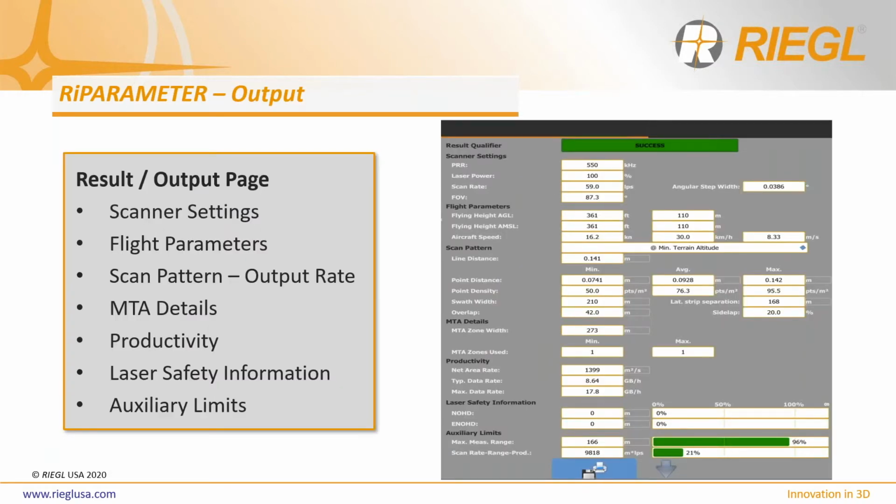Here is an example of what information you can learn from the output of RiPARAMETER. Information such as suggested laser pulse repetition rate, scan rate, flight altitude, and ground speed. In addition, the software will output what point density you can expect in your data. So not only does RiPARAMETER communicate expected quality of data given your input project environmental components, but it also makes recommendations on which laser settings and flight parameters you should use to achieve the optimal data quality.